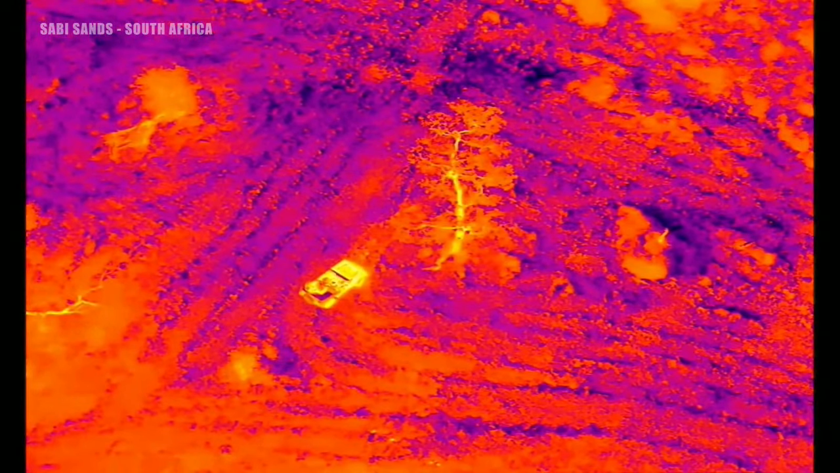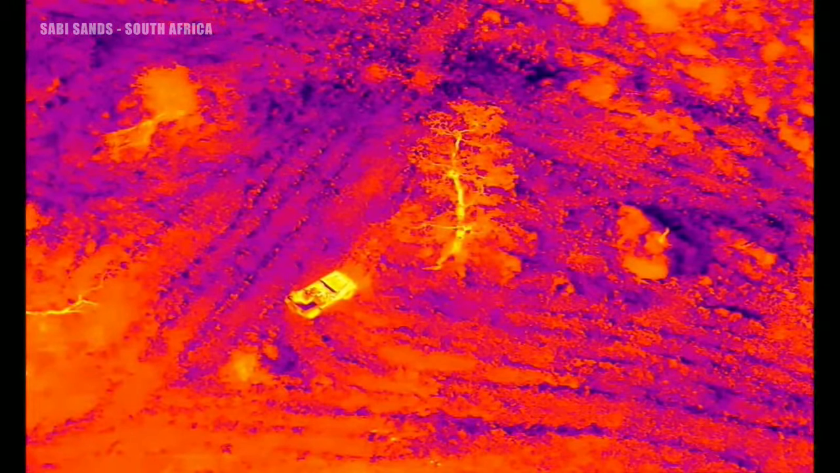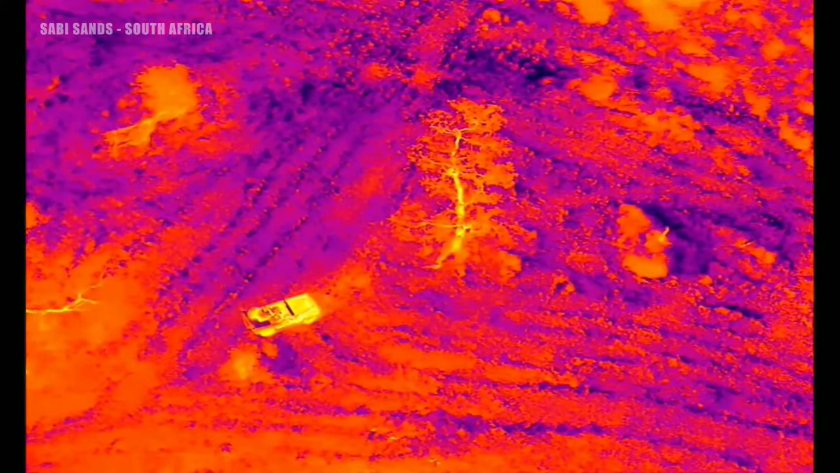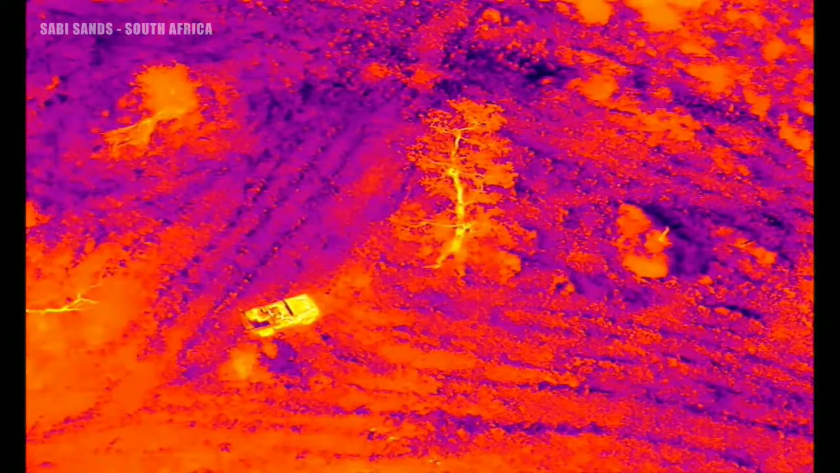Anything at all? Having a good look. I don't see anything just yet, but of course it will be rather camouflaged at night. Let me move around to the other side. Copy that, thank you. I hope that you all can see what I can see.